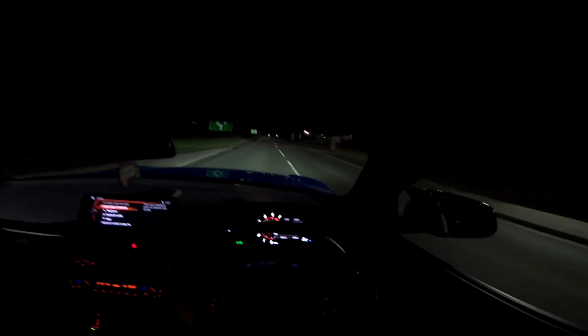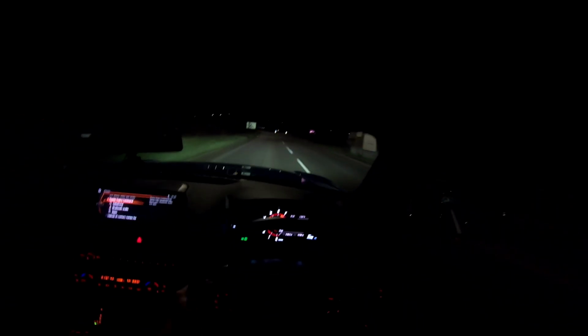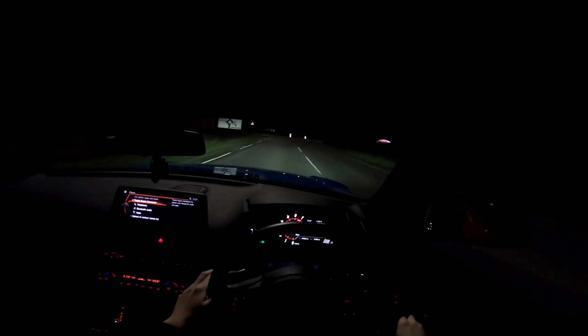Open the window and go through this little village and give them a bit of exhaust now, give them a little bit of noise. I'm sure they'll enjoy that.